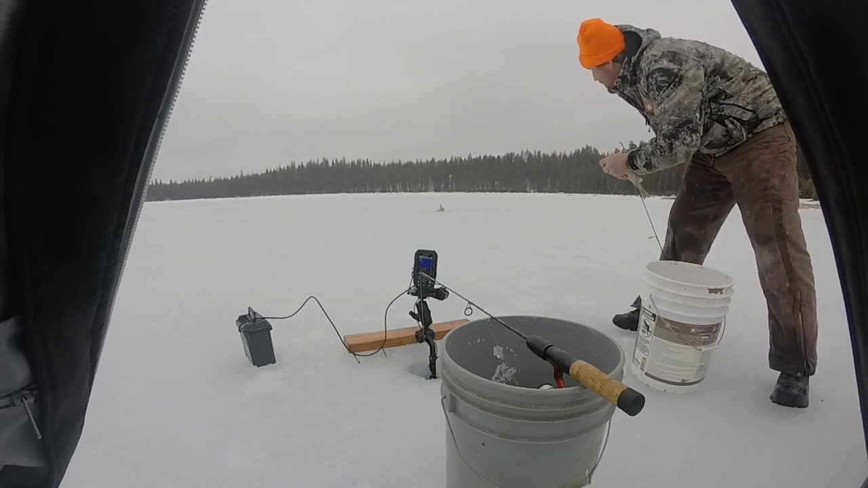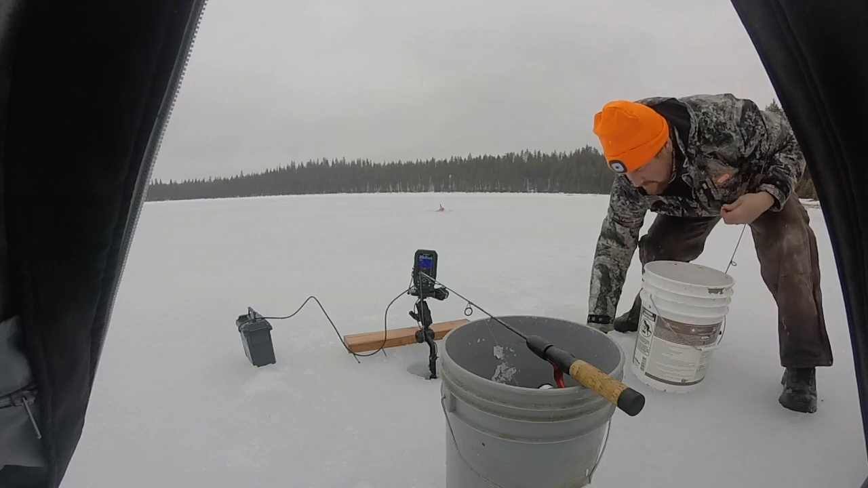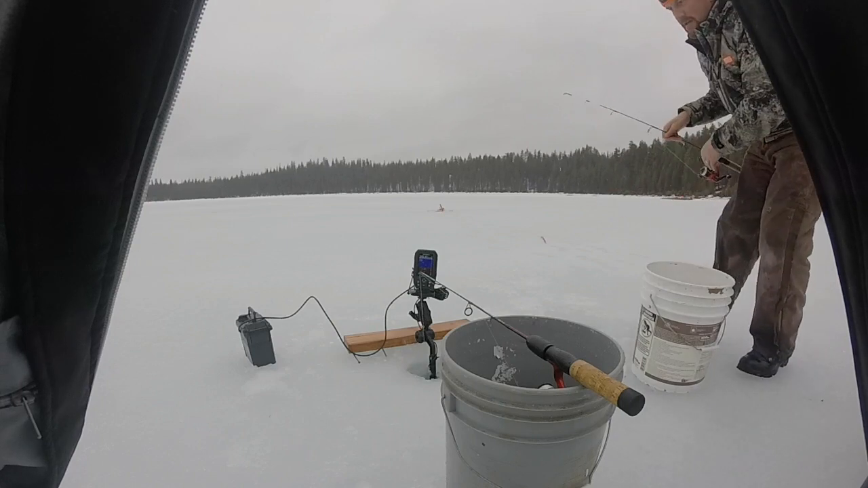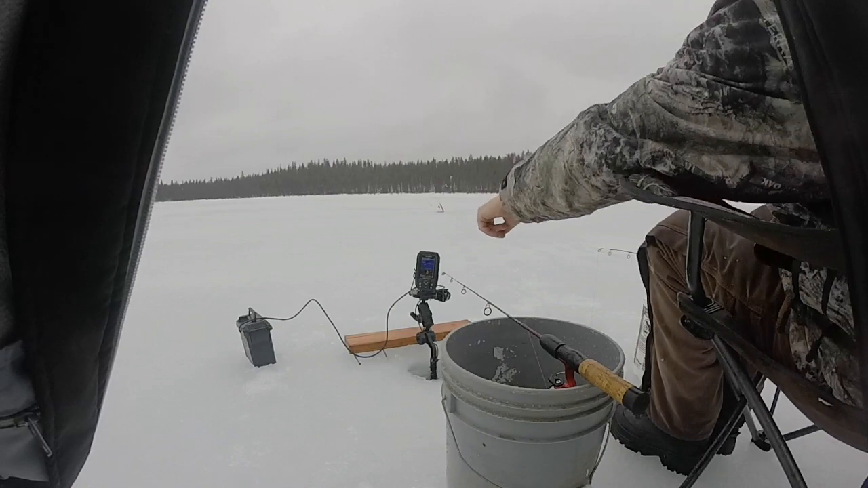Oh, I'm getting a bite on the one out there now. Wow, that bite turned on fast. Okay, we got a fish on the Dodger. See, it just came in.